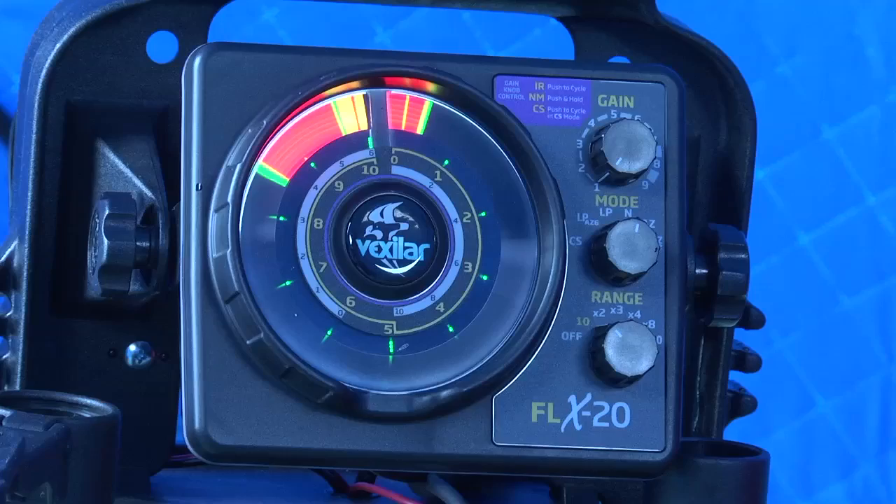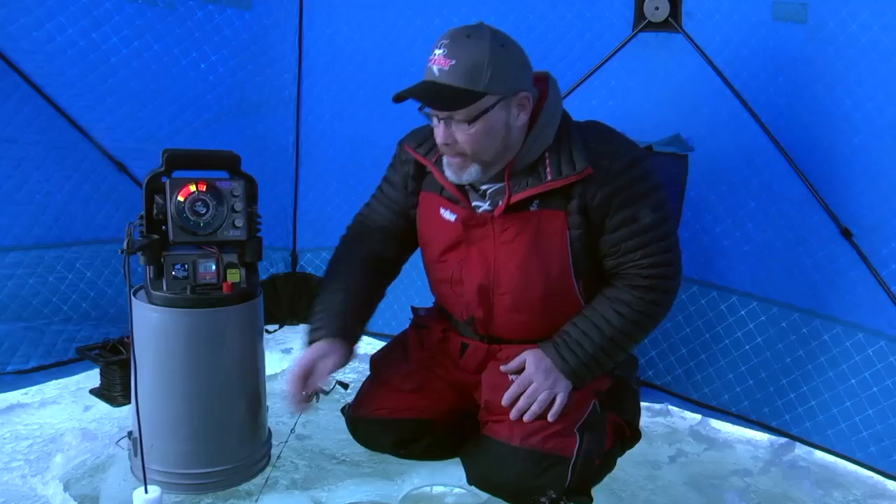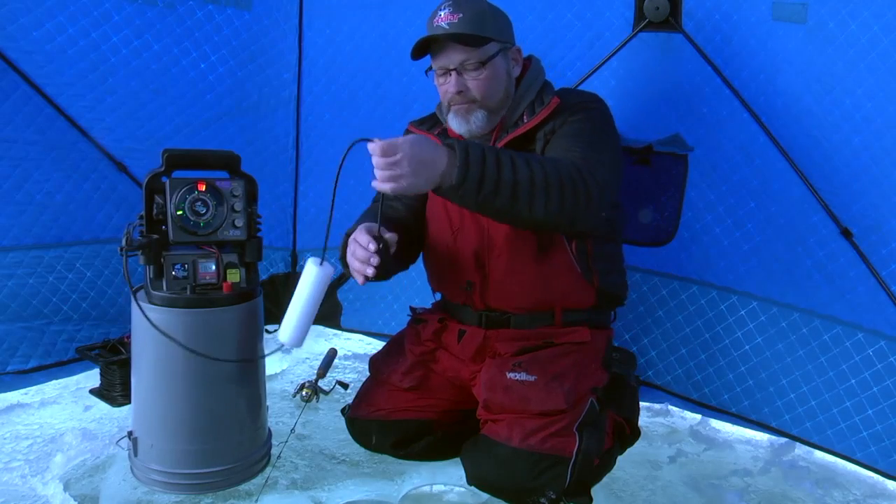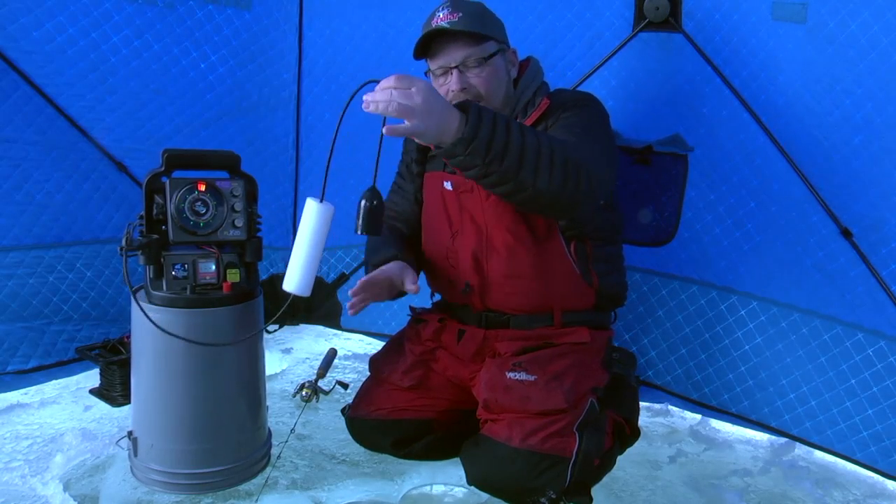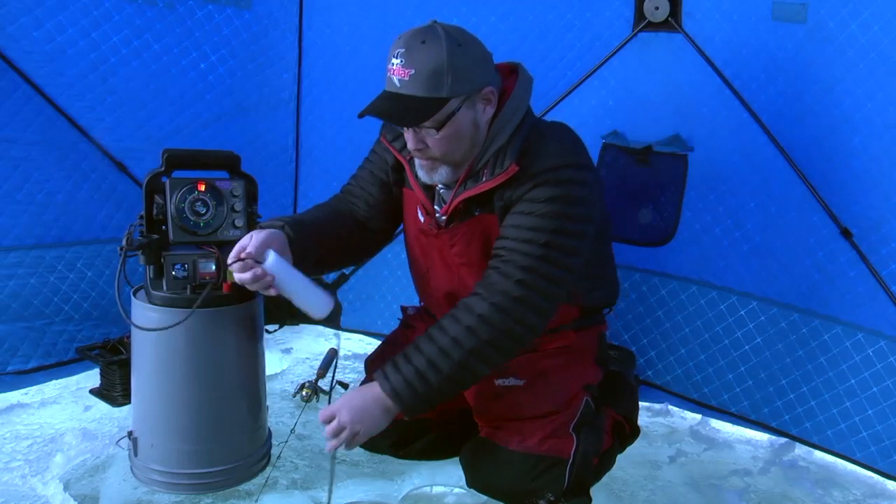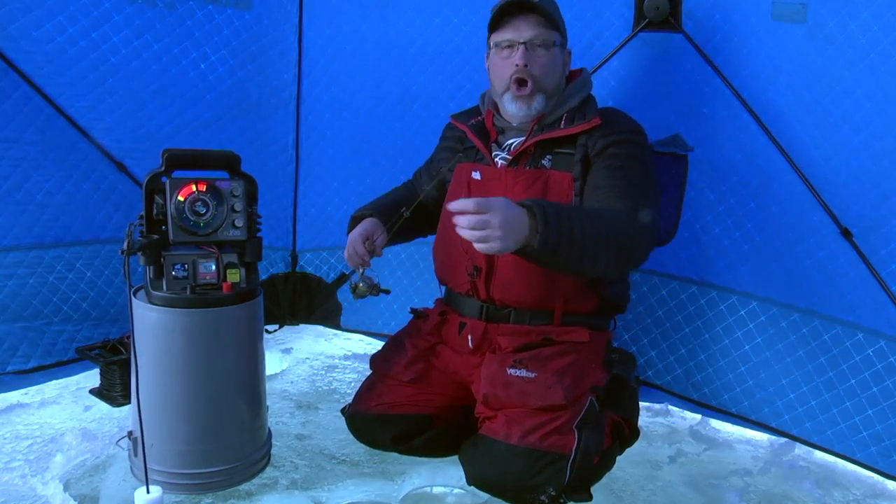Now, we set up a Vexilar here in only 10 foot of water to dramatize this and how you should set it up correctly. What I've done is suspended my transducer down the hole, and I've made sure that the transducer is hanging straight. This is one of the little techniques I use to make sure it hangs straight. Once the transducer is down the hole, I'm going to take my first target.